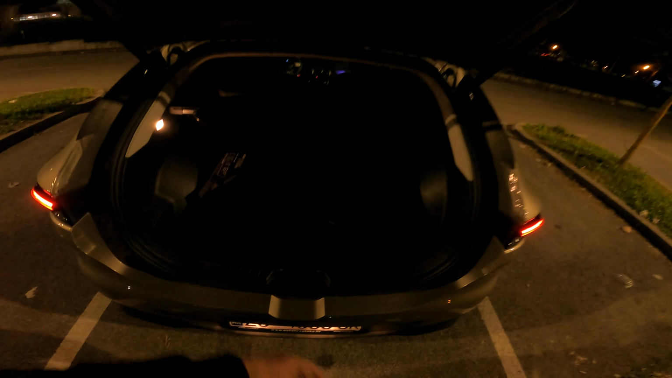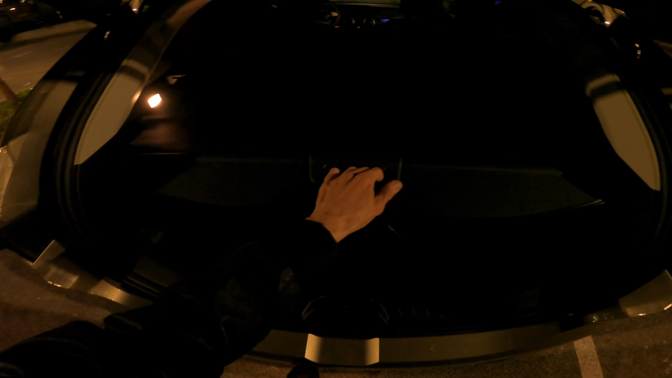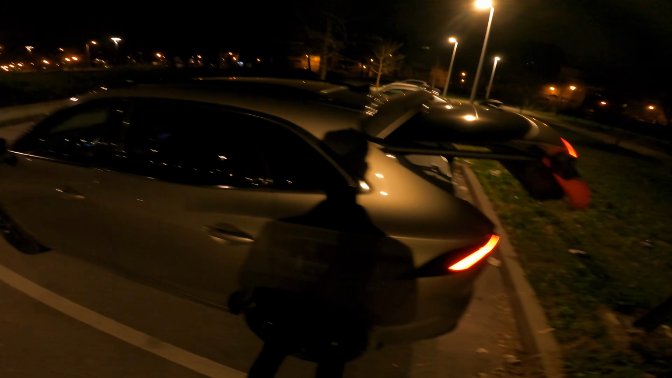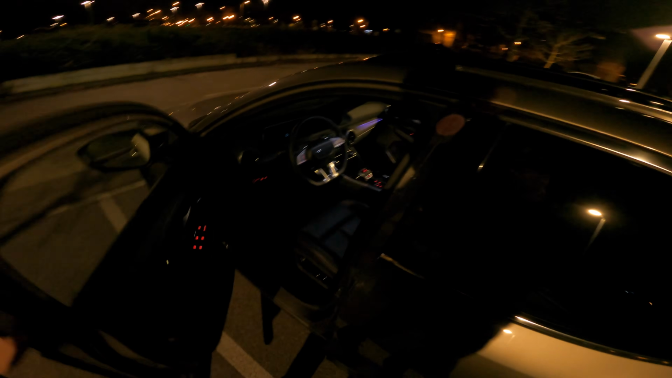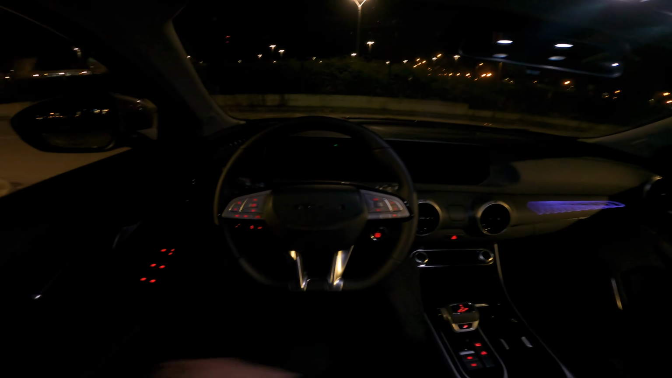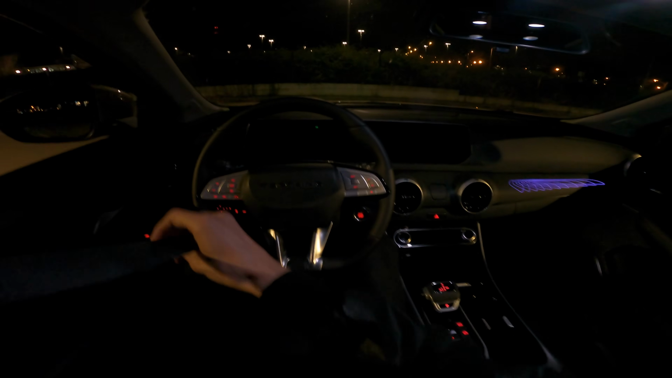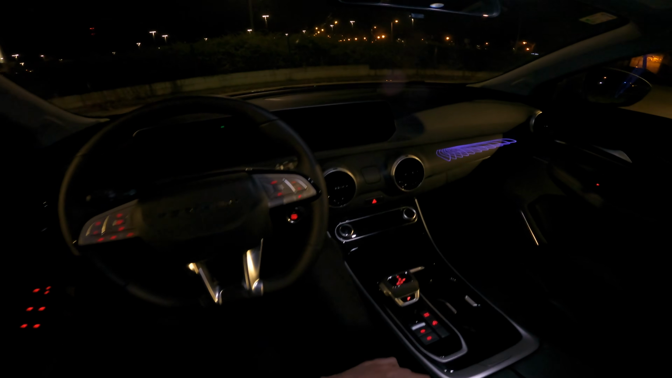There is a spare wheel underneath the styrofoam, and come on, close this up. Of course you can program the height of the fifth door, but you know that if you watch the full review. Let's get inside, and voila. So let me just buckle up. Now there will be a night review also separated to show you some of the details at night.